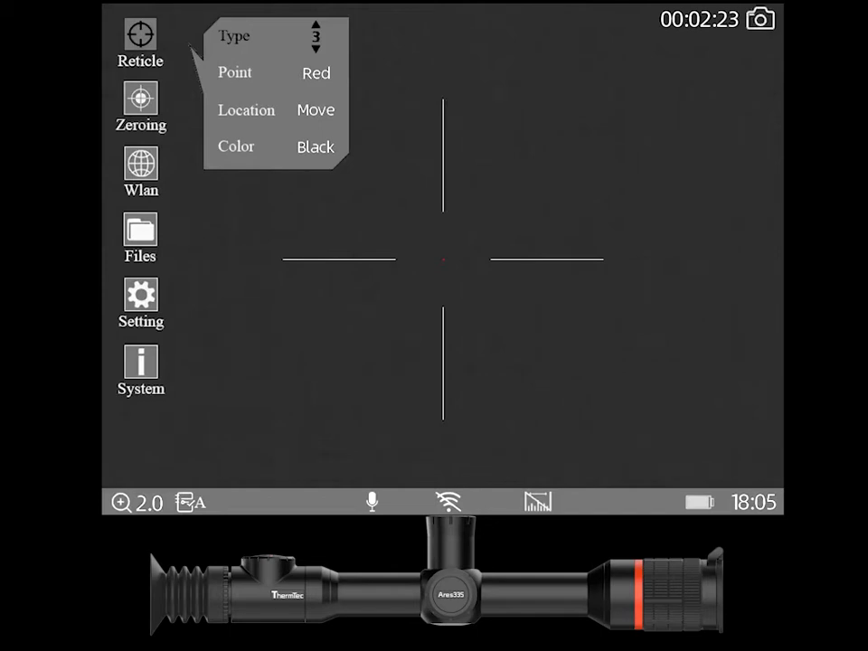Okay, and these are the reticles that are in the actual unit. Now, again, they're not usually this big, so I'm going to turn this off. I'm going to back out the zoom just to give you an idea what they look like on 1 magnification.